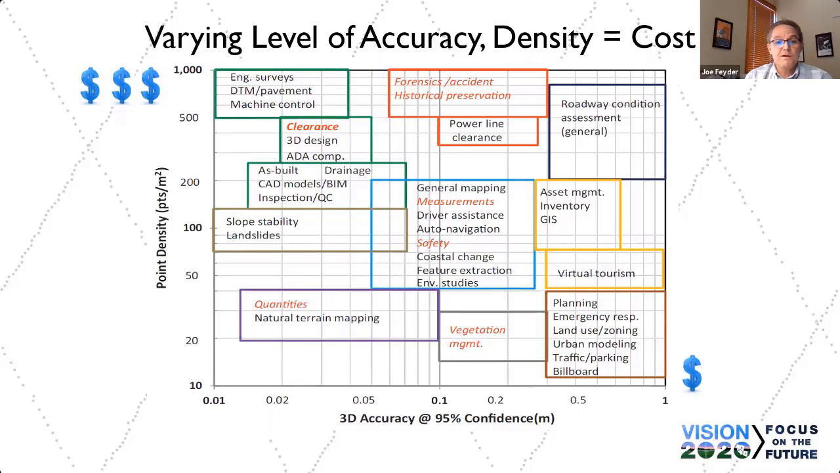But then we jump up into engineering surveys and pavement condition surveys, which we're starting to do more of with the scanner. Need high density, need high accuracy. So prices are driven by control primarily on that.